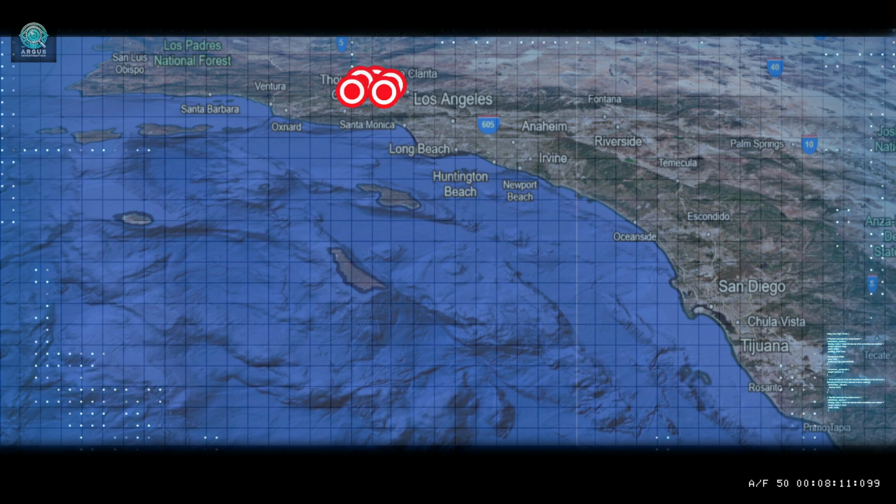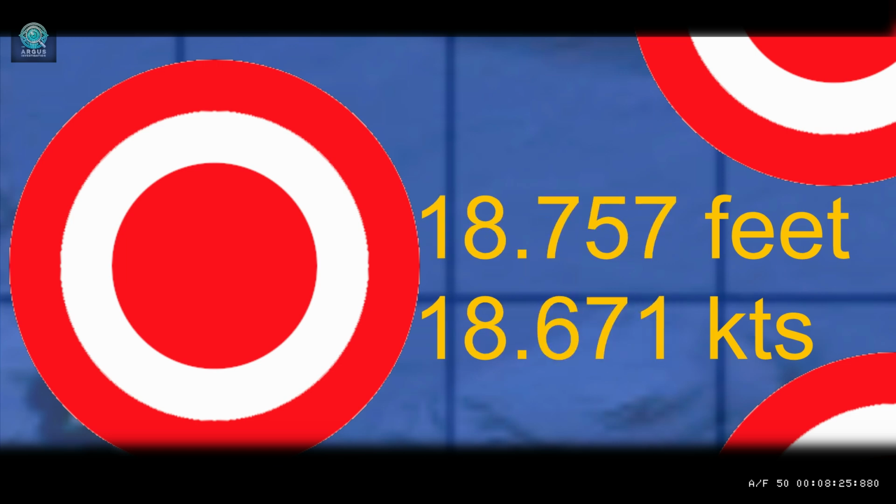It was unbelievable, because normally what would happen if a normal aircraft did that? First of all, it would fly apart. It wouldn't be able to withstand the G-forces, and there would be multiple sonic booms. It would be boom, boom, boom, boom, boom, boom, boom, boom, boom, and this did not make any sonic booms.